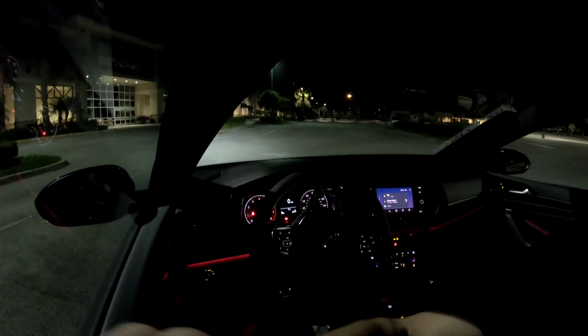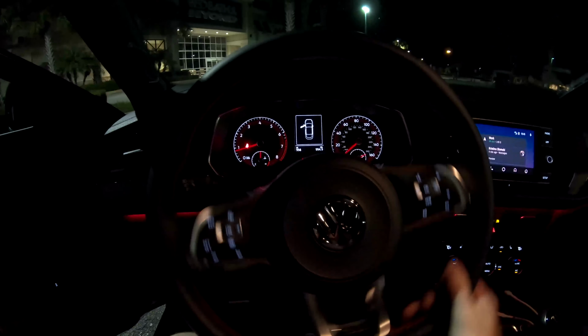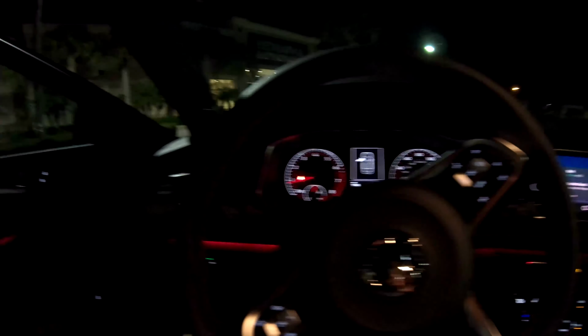So let's get out and I'll do a walk around. Put the wheel back straight. But yeah, as you can see, you get the lights up the door panels and such, all along the dashboard. You got footwell lights, which I'm not sure if you can change the color of those. I haven't figured it out quite yet.